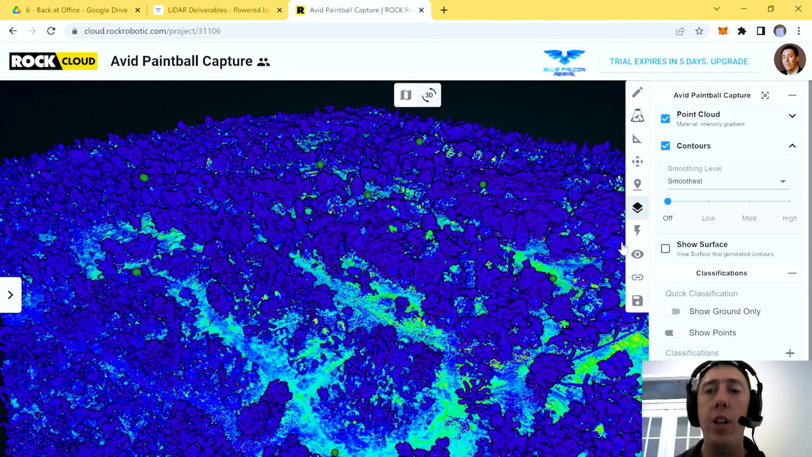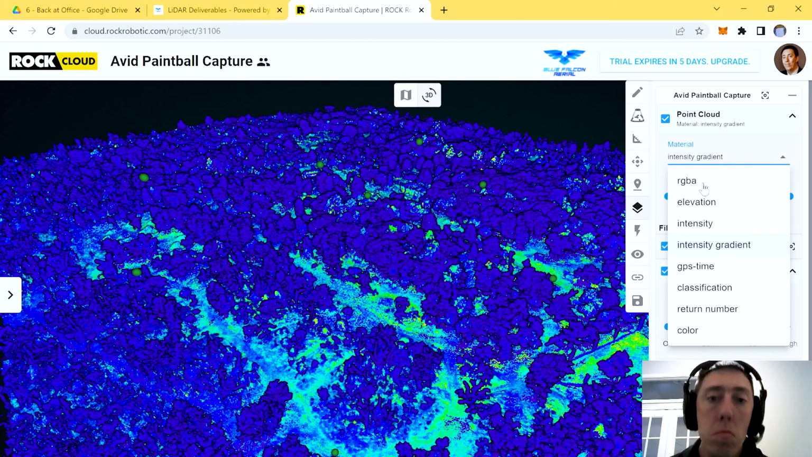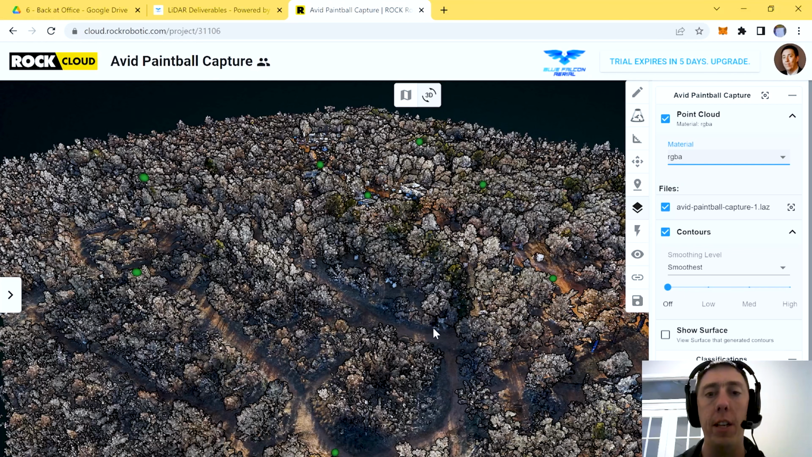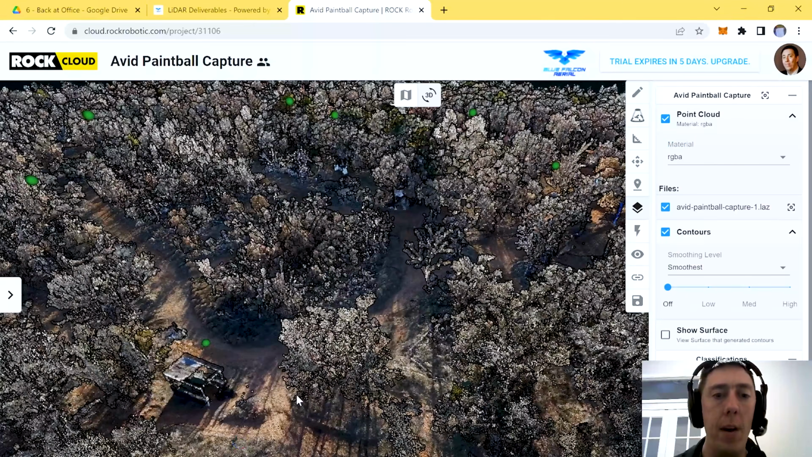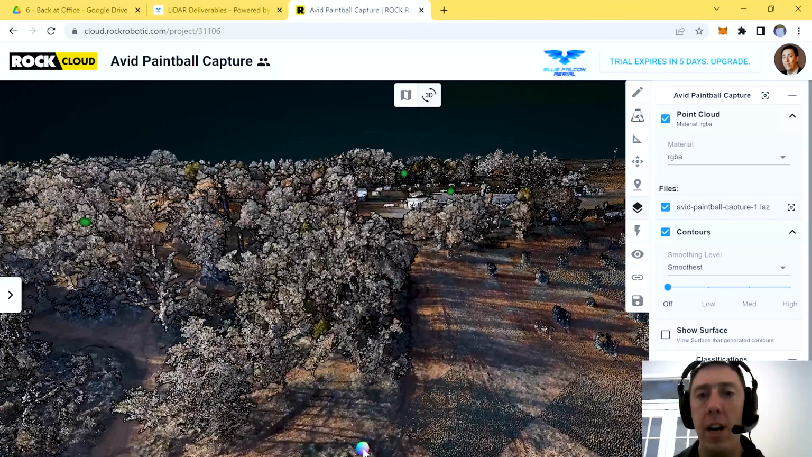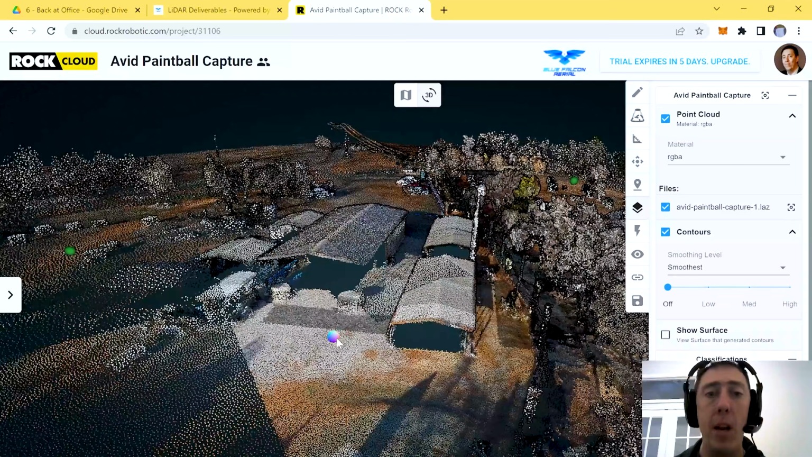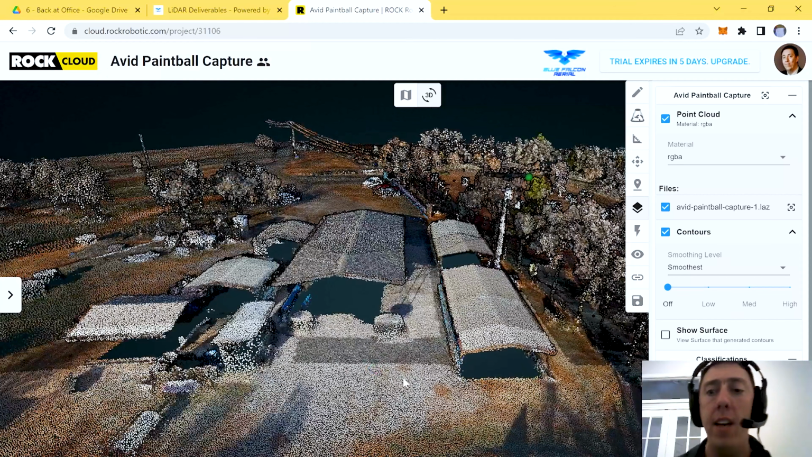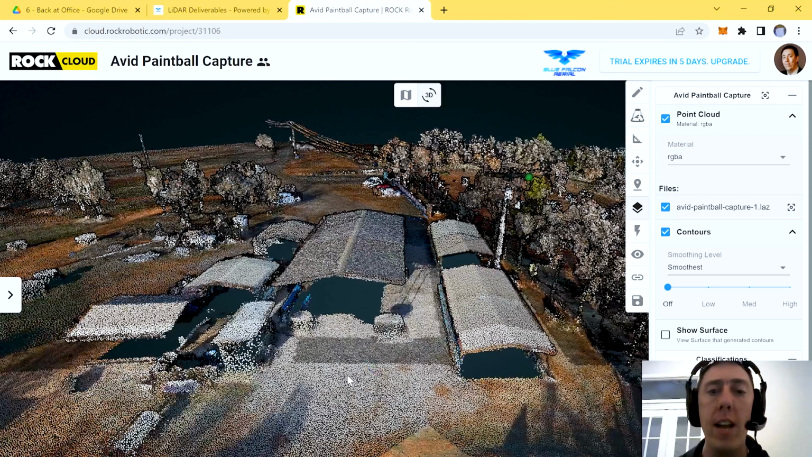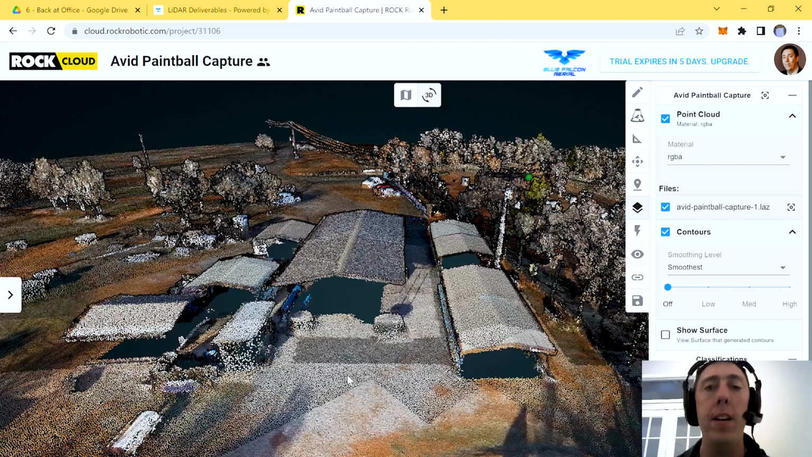All right, so the first thing we're going to do is go right over here to the layers section. I don't like watching it in the intensity gradient. Instead, I like looking at it in RGB because I like to see pretty colors. And here it is. This is what the actual data looks like when it's colorized. The colorization part happens during your pre-processing. It's a really neat system, and all of this is done by using the Sony A5100 data and overlapping it with the LiDAR data. It does it essentially automatically when using GC Painter, and it's a really cool system.